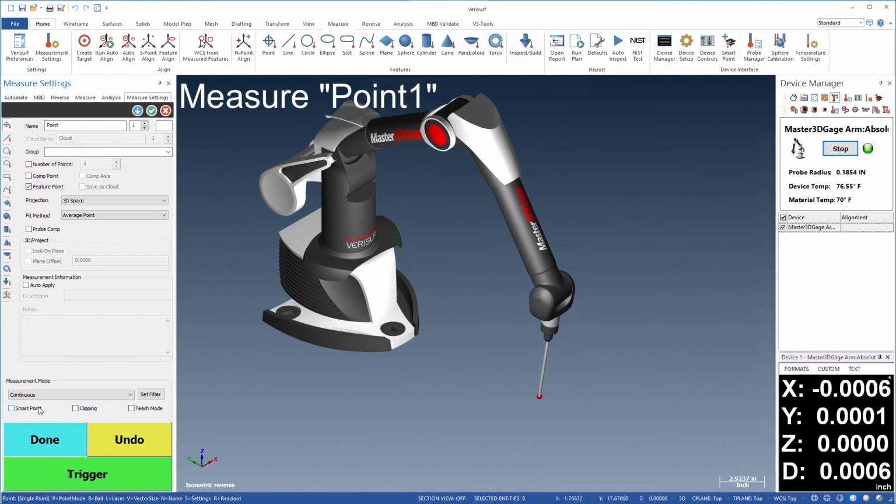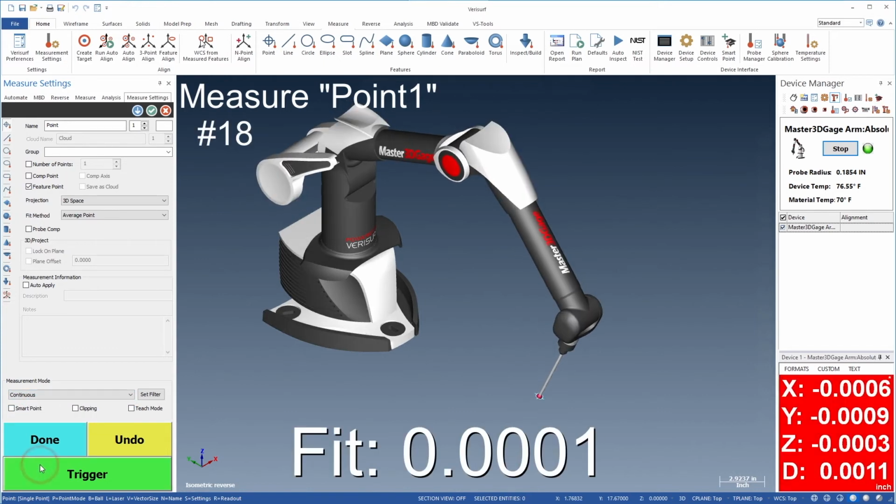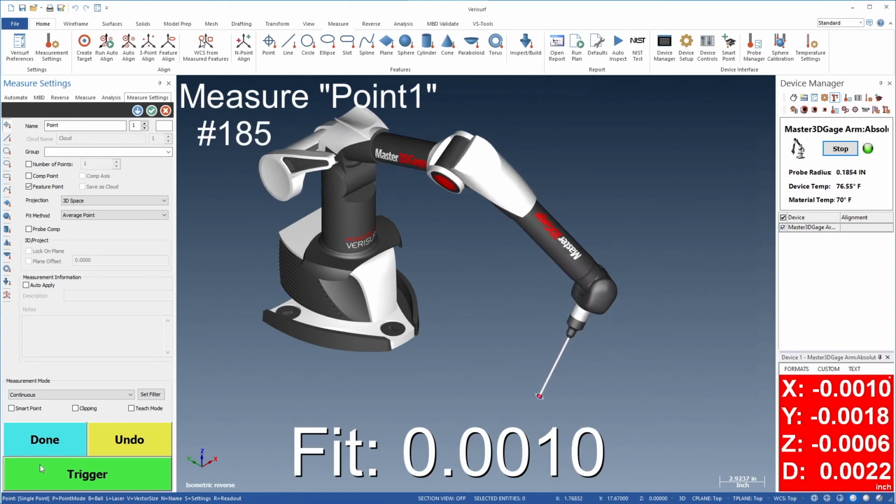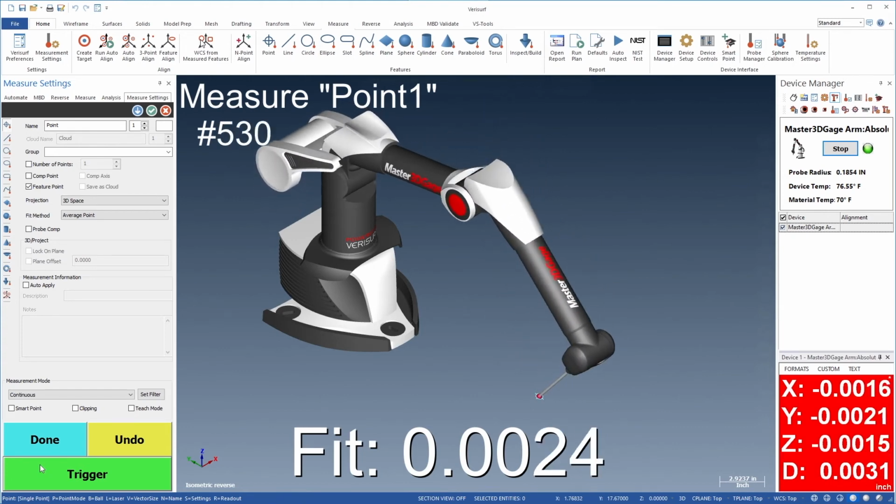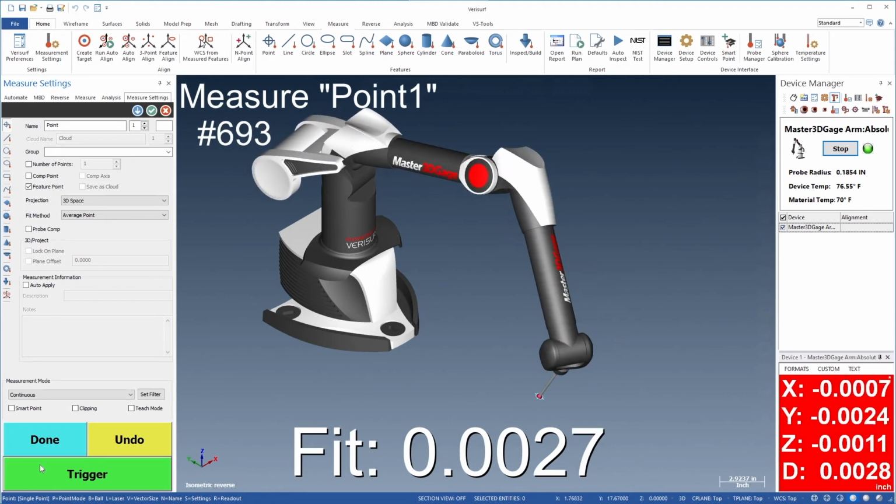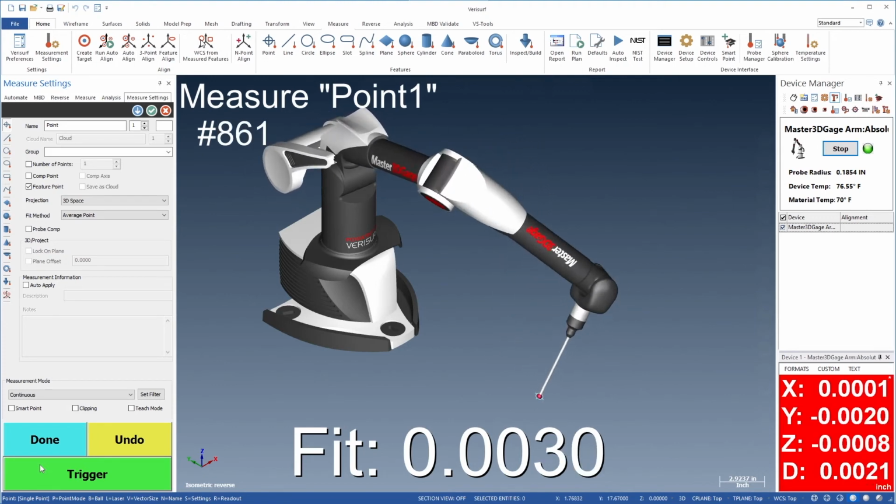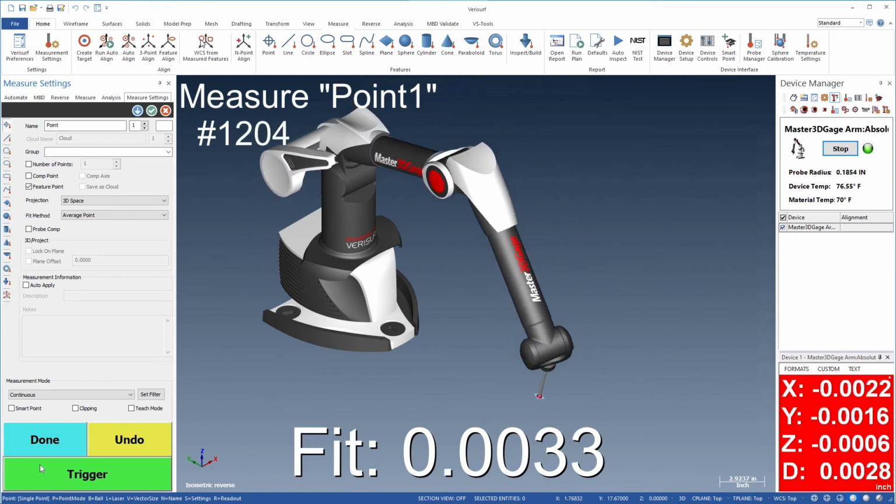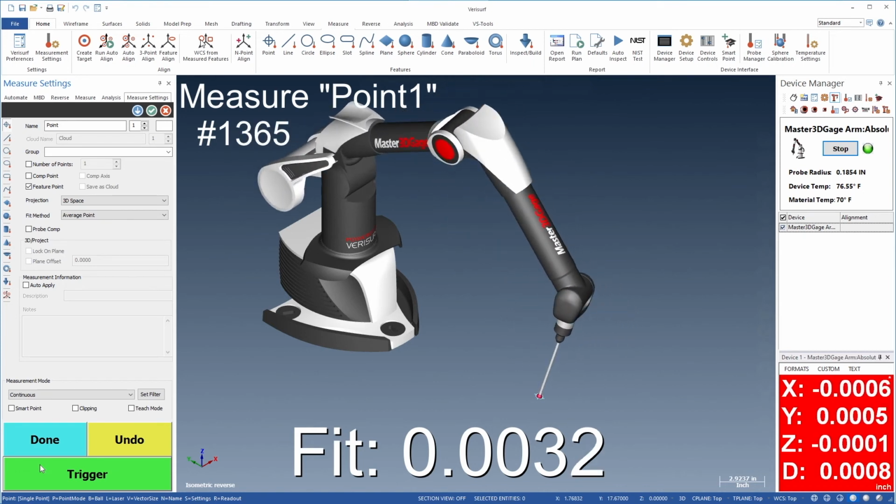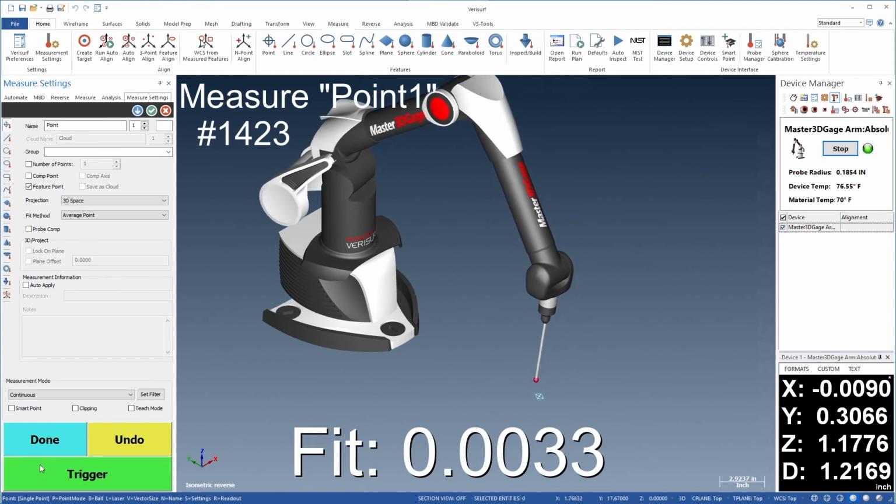We'll then choose Continuous Measurement Mode to capture points at the maximum data rate. With the probe still in the nest, we'll trigger the device and articulate the arm as in the initial test. During measurement, the fit error from the running average is displayed at the bottom of the screen. When we're finished, we'll pause measurement and place the arm in the cradle.